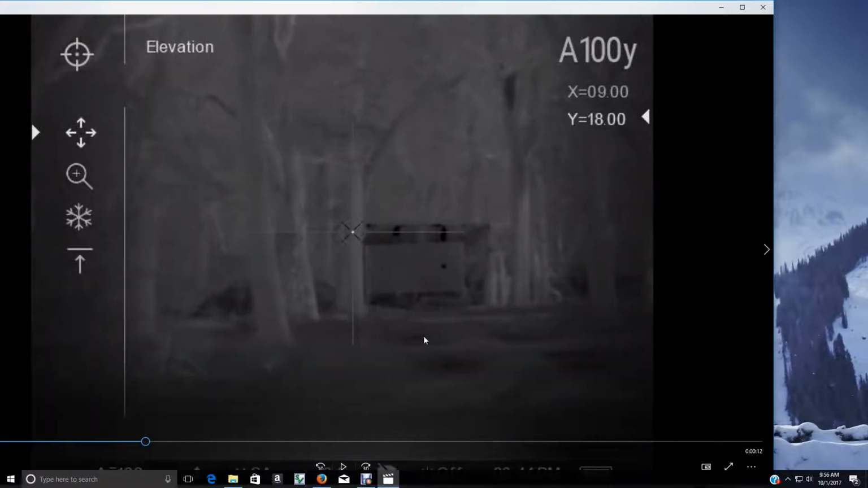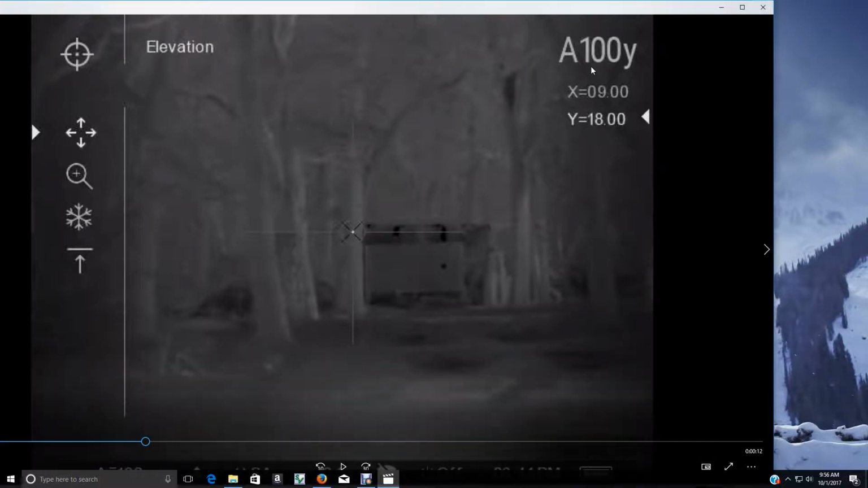What happened is, if you see up here, it's got A100. I decided to sight in my gun for 200 yards, and I forgot to change it back to 100. And as I got all lost and things like that, I changed up these numbers and I couldn't hit nothing. Anyhow, this is a Pulsar scope. If you'll notice right here, this is how you sight in.